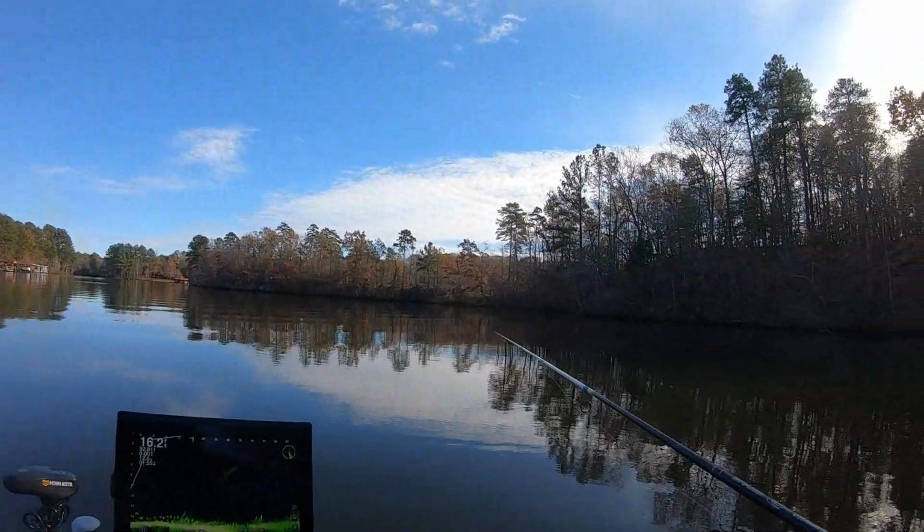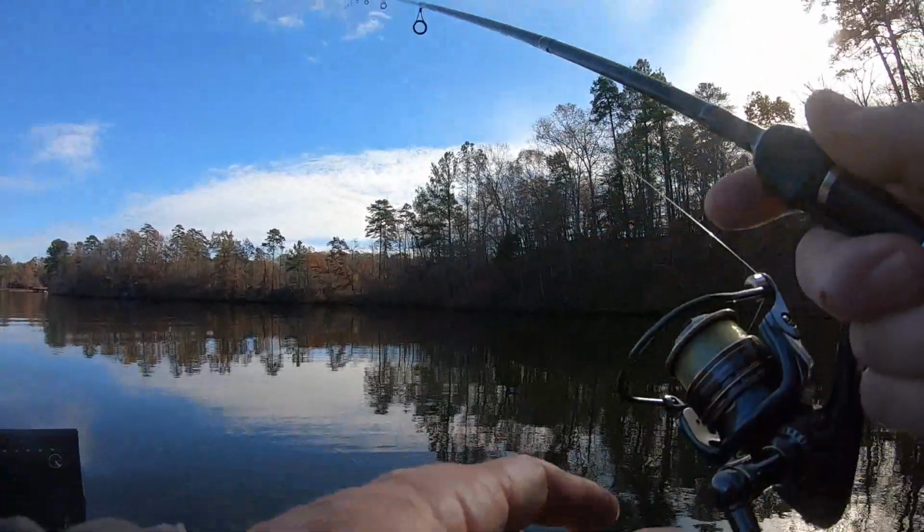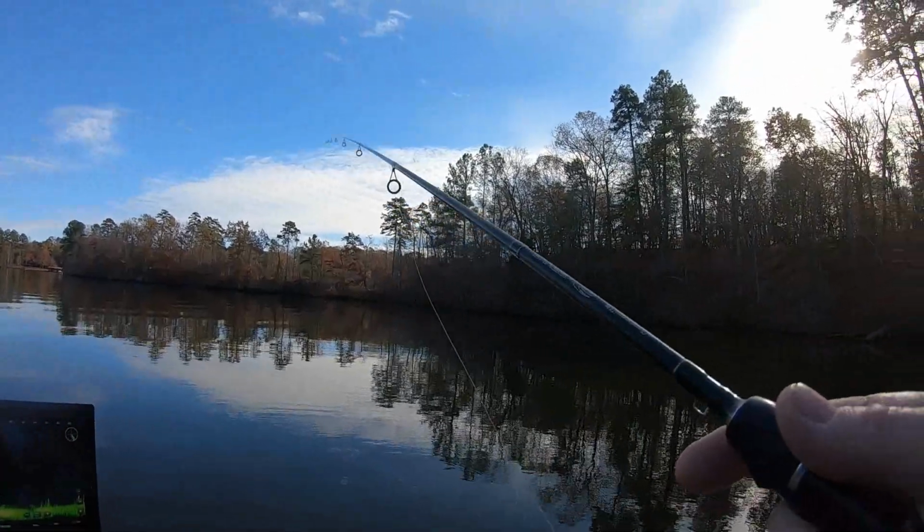Here comes the boat. I'm in the middle of the lake. I must go sit still. He'll have to come around me. This time of year, guys, there's not many boats right here.